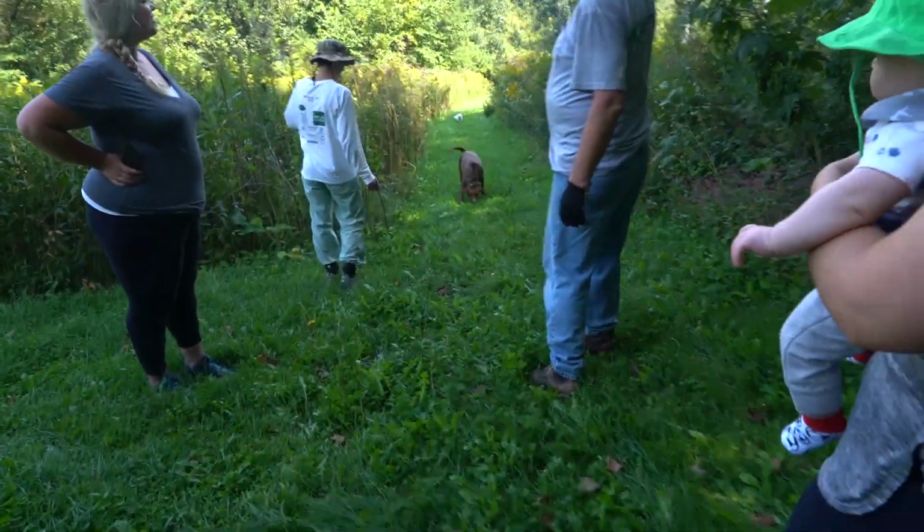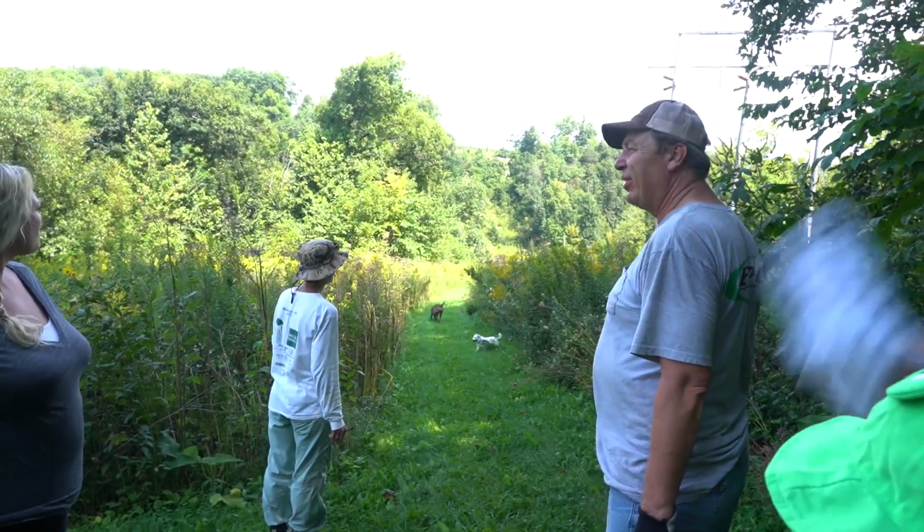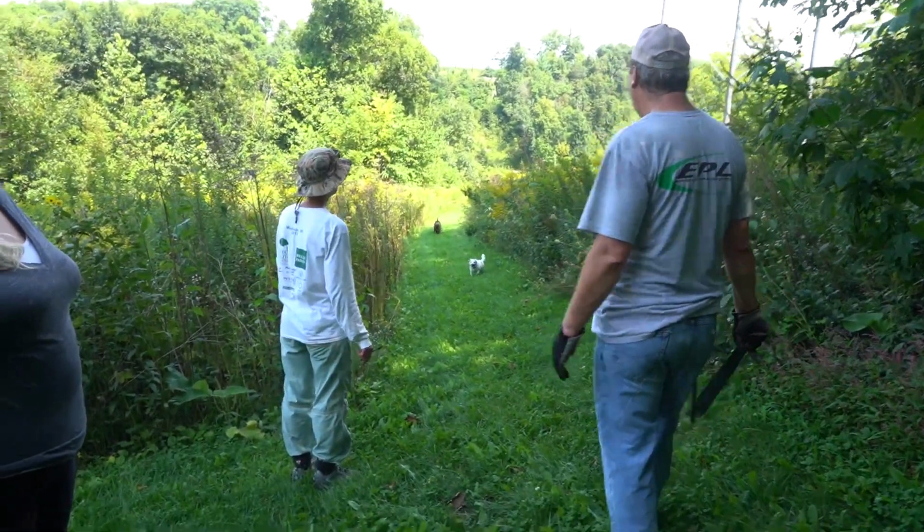What you buying? Telephone pole, left and right. This way, see this way. There's a blind up there. Must have kicked out a deer.